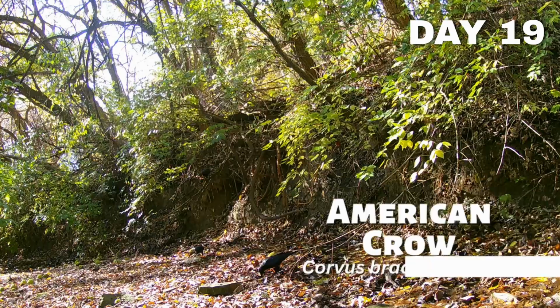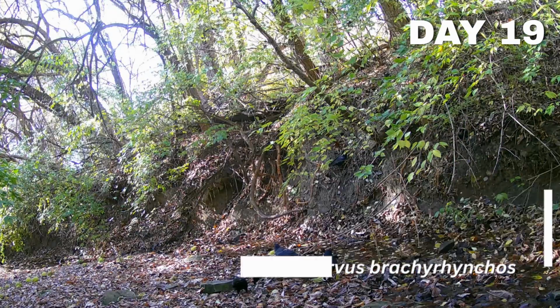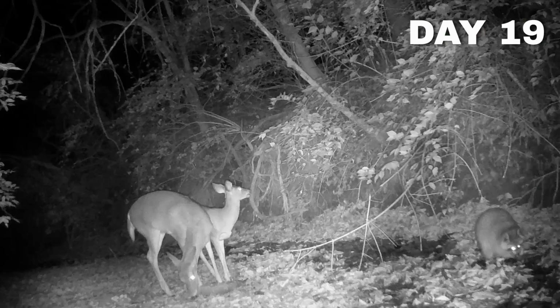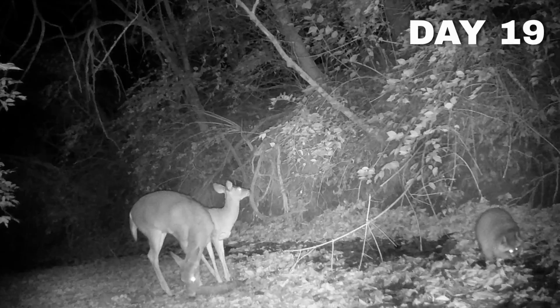On day 19, a group of American crows came. Crows are considered some of the smartest animals on the planet. Their intelligence is comparable to a chimpanzee's. That night, there were 2 does and 1 raccoon. I checked the camera on day 20.